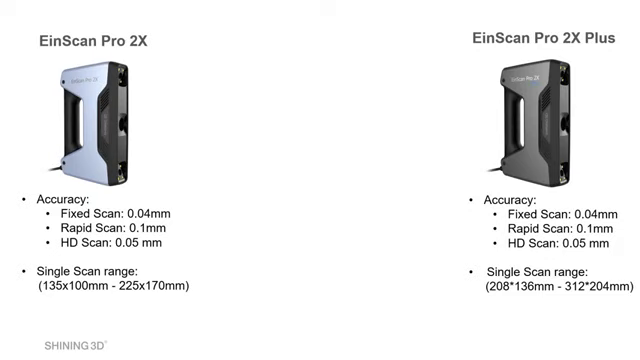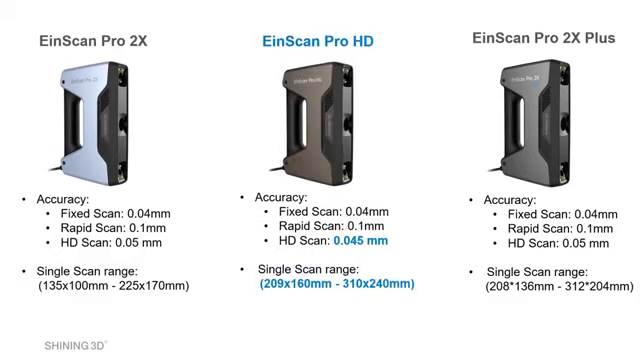For the EinScan Pro 2X and the EinScan Pro 2X Plus, we have here the specifications about accuracy and scanning range. On the scanning range, you can see the 2X Plus is bigger, but now comparing them to the EinScan Pro HD, we can see that the biggest of the three is the EinScan Pro HD, and the accuracy in the HD scan mode is better now, 0.045 millimeters.